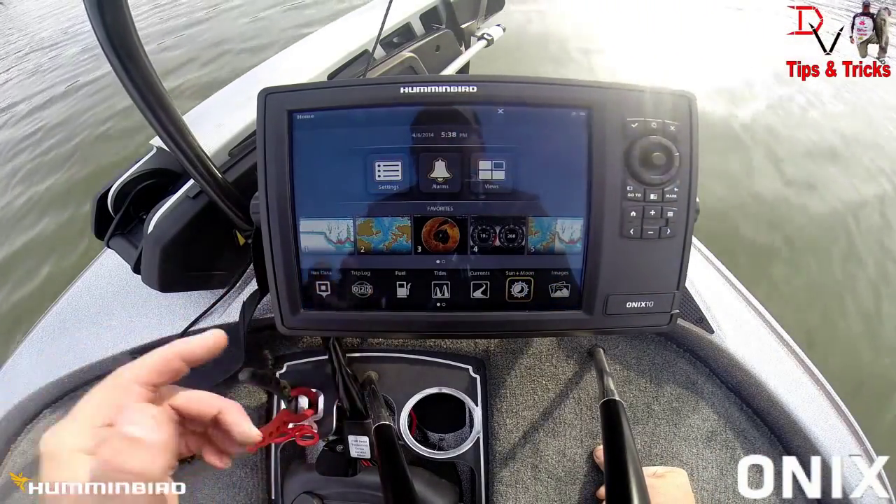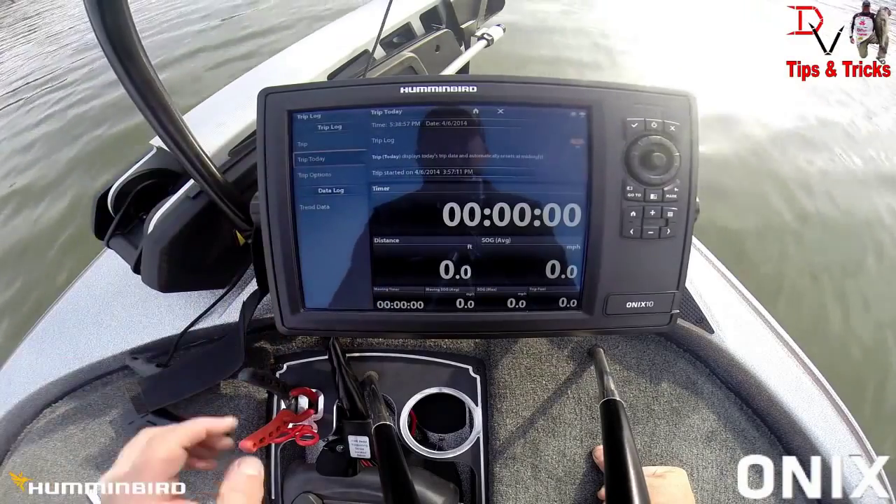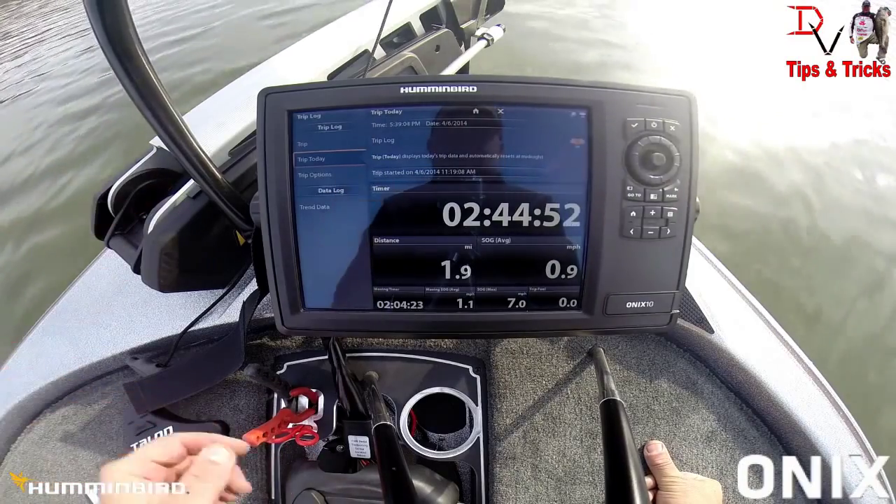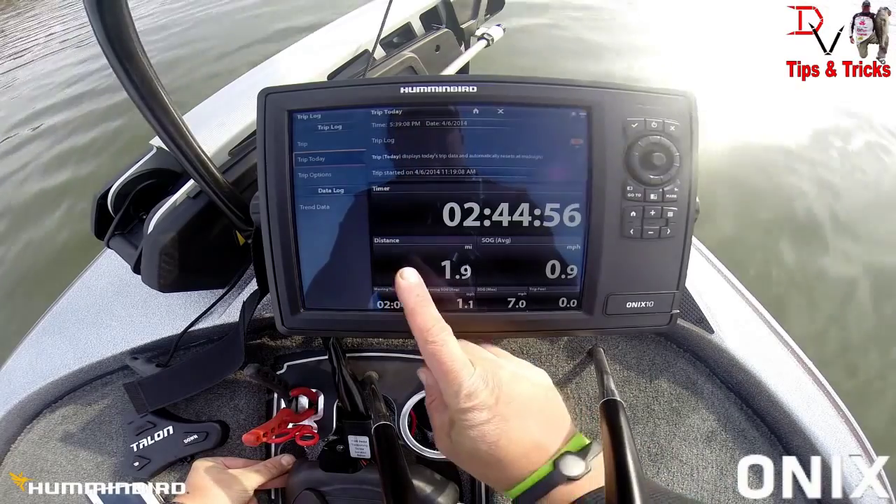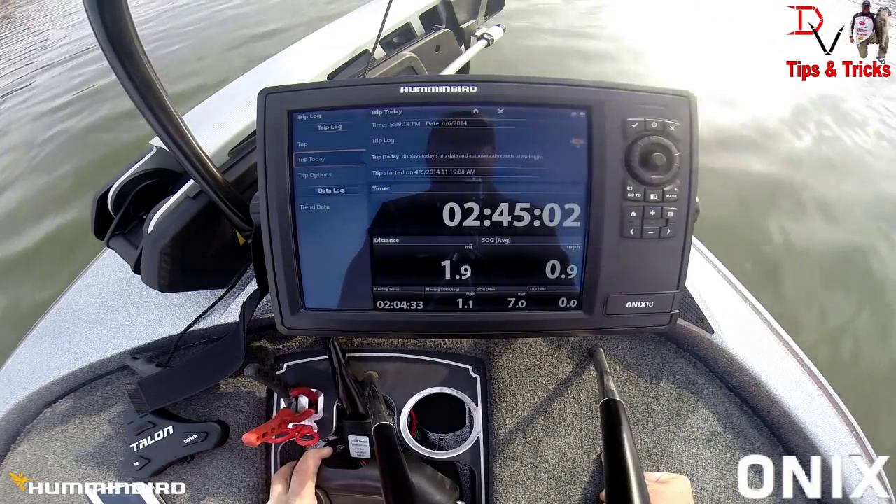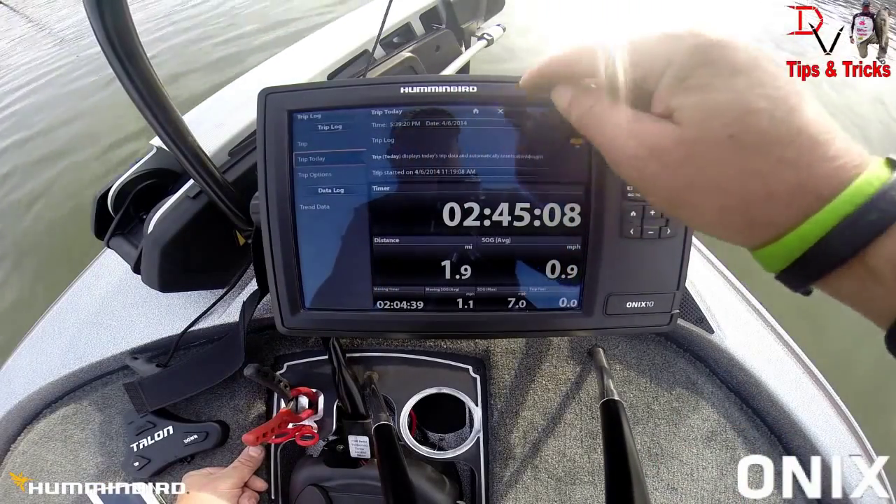You've got a trip log now. Trip log. We'll do the trip today. Our max speed's been 7 miles an hour since we've had the unit on. There's our timer. Moving timer. The distance we've traveled, speed over ground right now is 0.9 miles an hour. That's new for this year. We can push the exit button there.